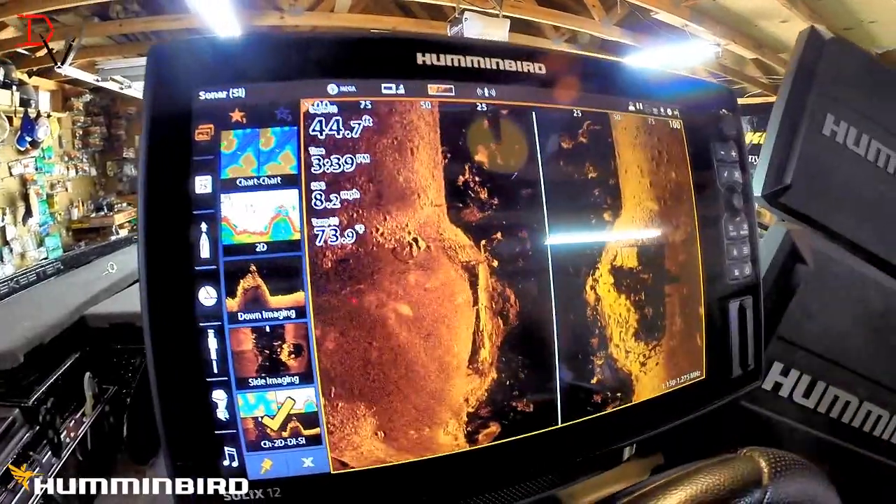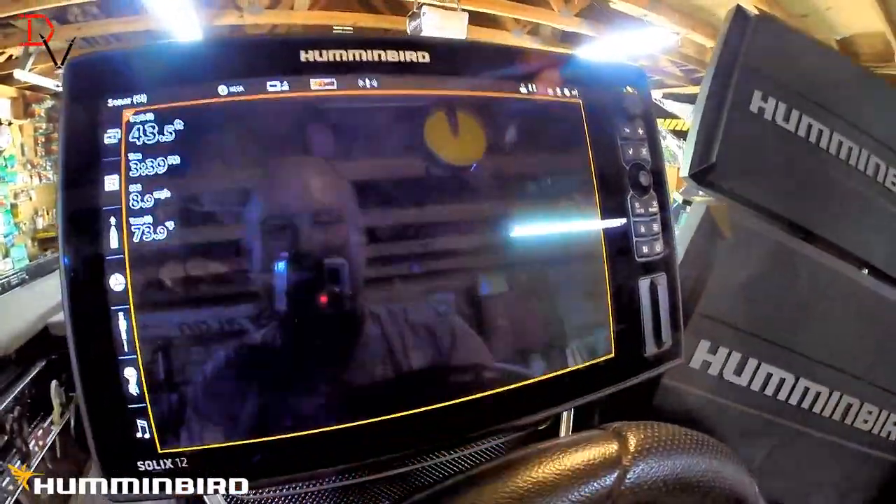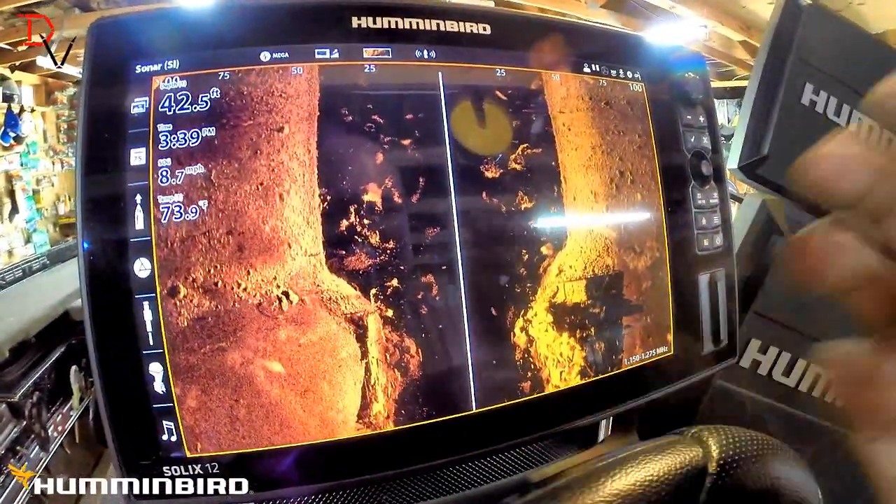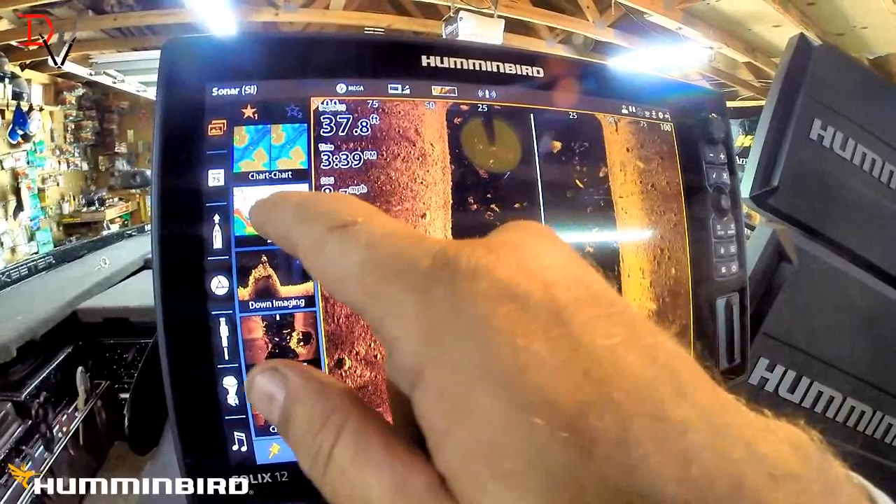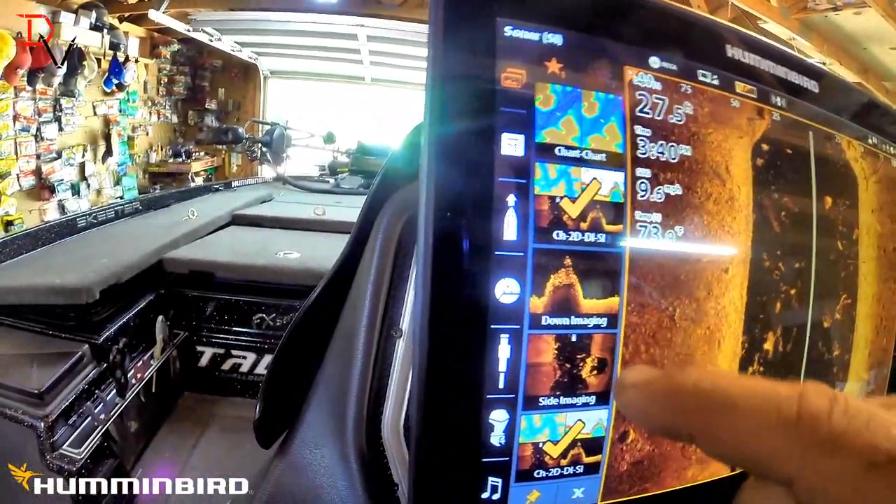If I want imaging, 2-finger tap and hold, and I've got a full screen. And if I really want to make it bigger, I can get rid of the sidebar. Man, look at the foundation and fish and the imaging details that Humminbird provides. So what I'm actually going to show you, I want this as number 2. So I just push up here, tap and hold, and it moved it up to there.